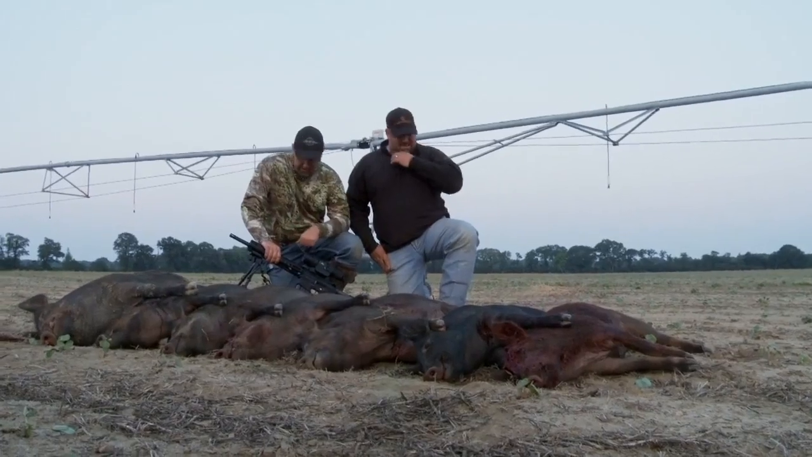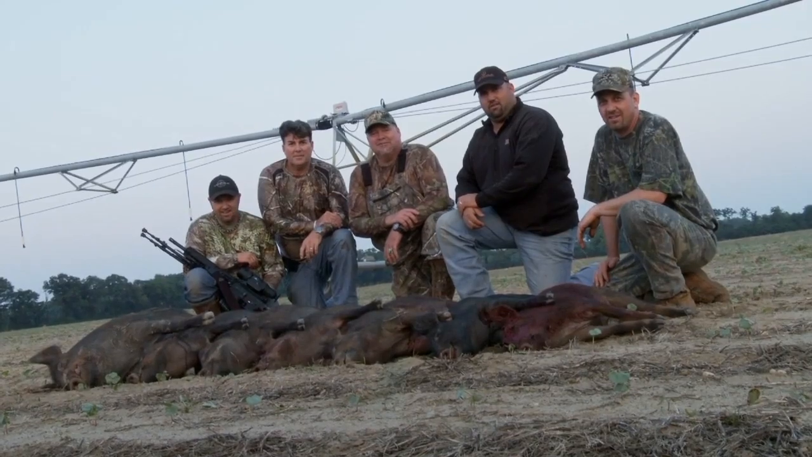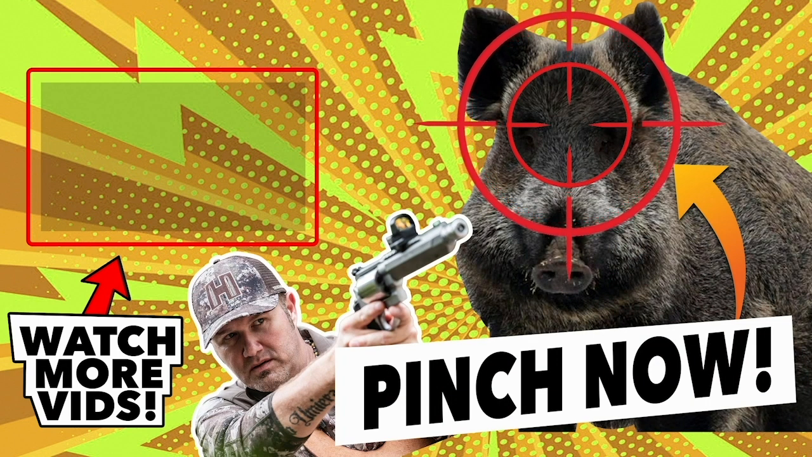We got a bunch of hogs here, and it's been a hell of a trip. You want to do a night trip, these are the guys to call. I had a great time with the guys. I'm gonna tell you right now, man, these guys are professionals. You got kids, ladies, somebody you're introducing to this night stuff the first time, I promise you, Rod Pinkston, Jaeger Pro, bad to the bone.